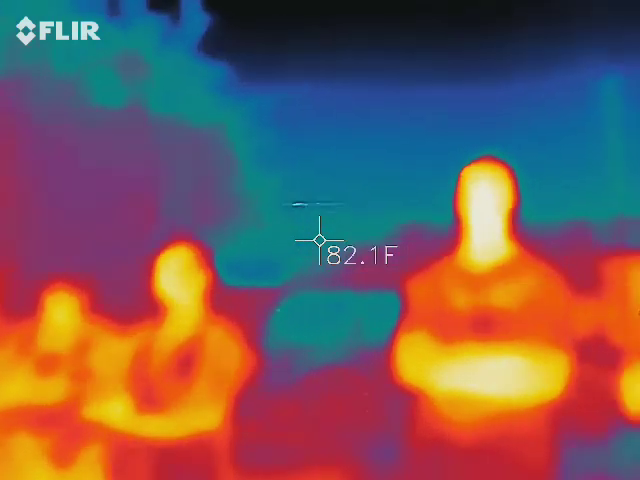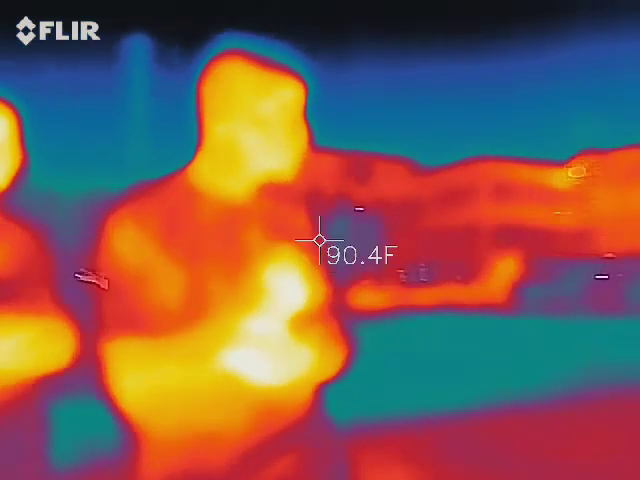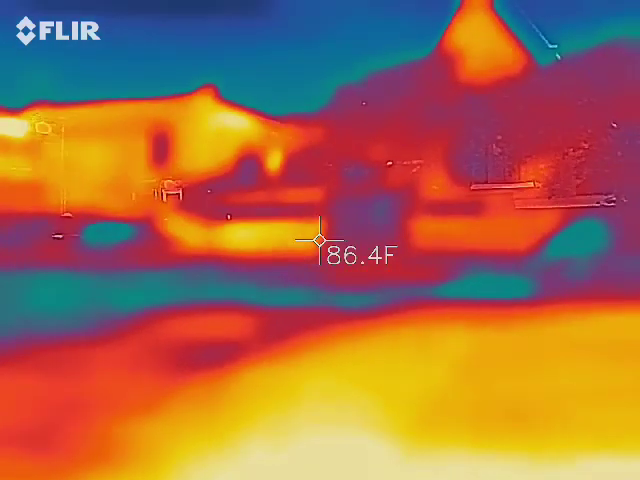I will ask you to stay away from the trailer. Every once in a while we get somebody that's homeless sleeping back there. And usually the person on the thermal camera can find them before anybody else, because their key is right there.